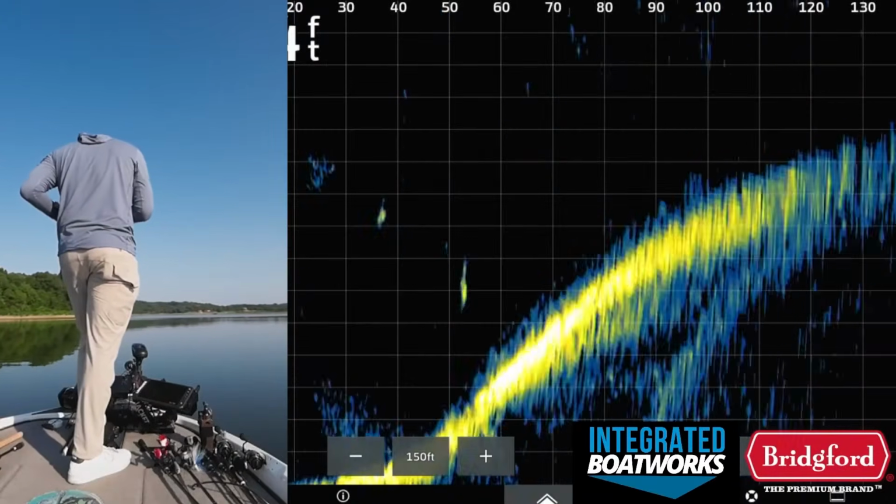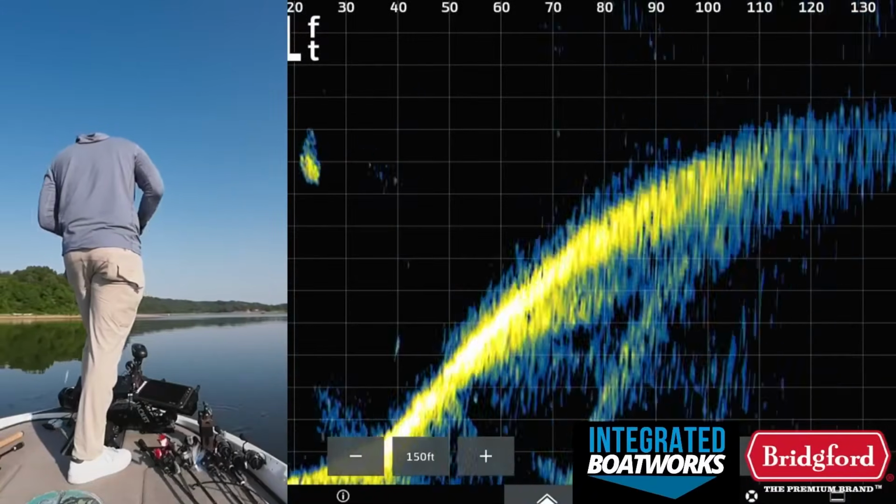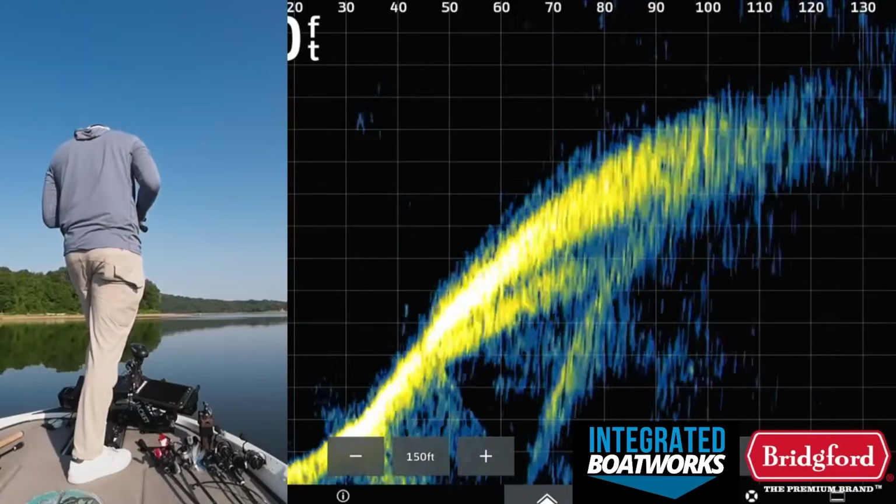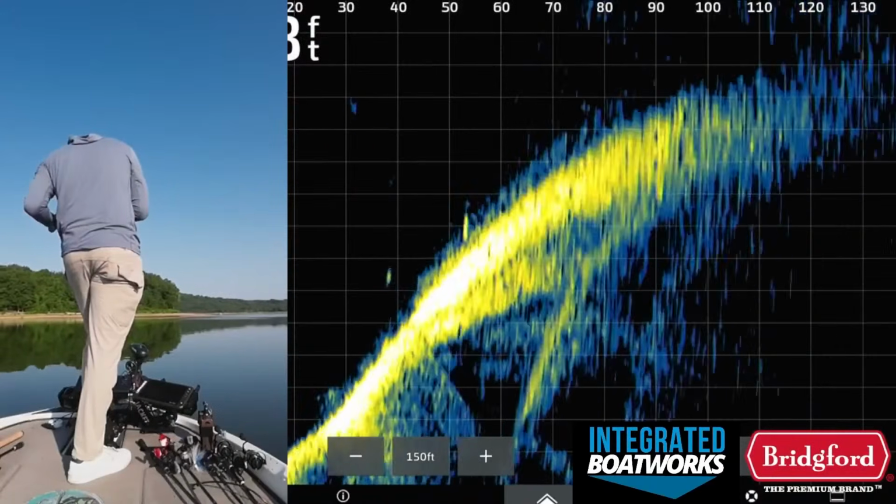Not interested. Okay, let's see if we can see some of these fish that were up here. I'm gonna cast to a couple of these fish I just see on Livescope real quick before I just start bombing casts across this deal.